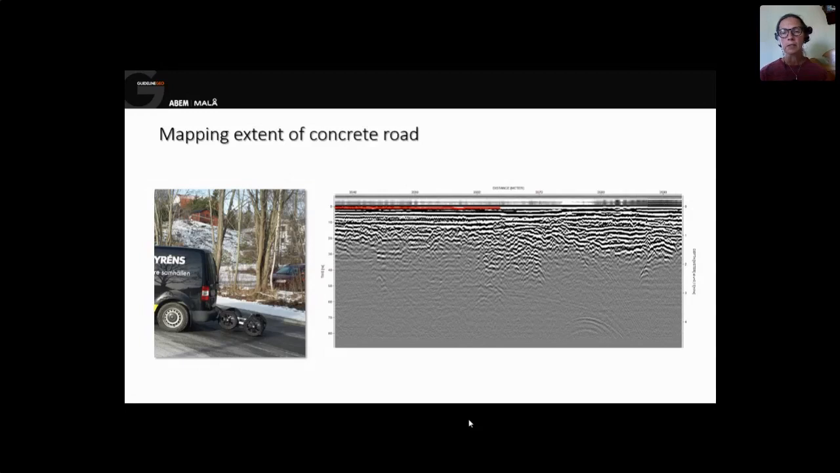So this was a project where they wanted to dig along this road to construct a new main water pipe, but they didn't want to dig in the parts with the concrete road because that would have cost too much money. So in those parts, they actually lay the water pipe along the road instead. So again, it was easy to just put the ground penetrating radar after the car and drive for 20 kilometers and mark the areas with concrete road.